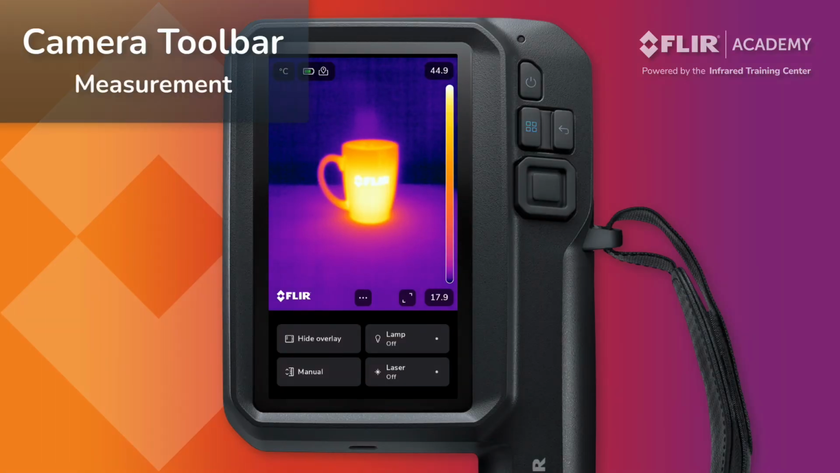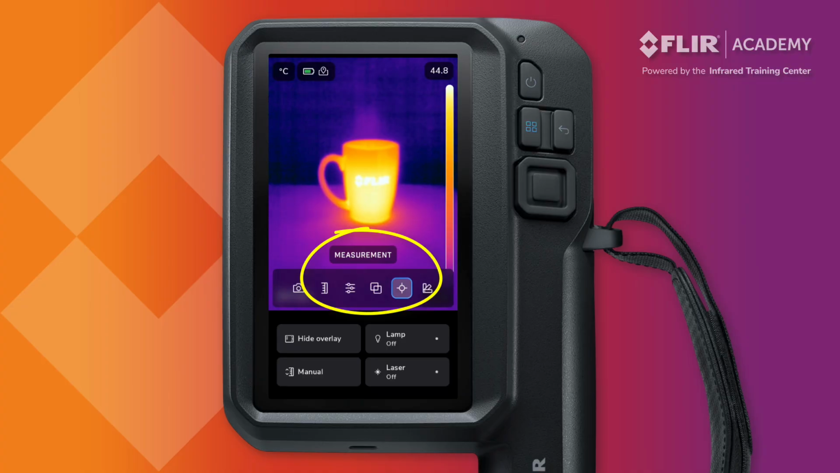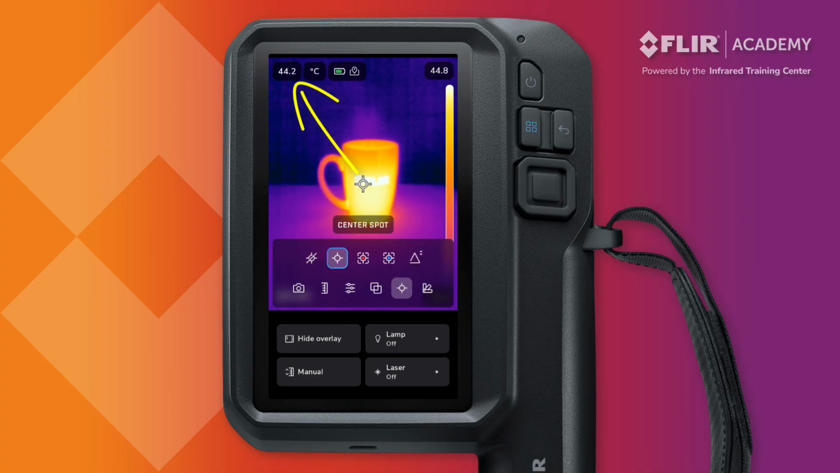Measurement allows you to add temperature data to your thermal image. The Flir iXX series thermal camera offers a number of measurement tools that can be applied in the camera. These are located in the main toolbar under Measurement. The Center Spot tool provides a single point temperature measurement. The Hotspot turns on an area box and displays a maximum temperature inside the defined space. The Cold Spot does the same, but with the minimum temperature value instead.